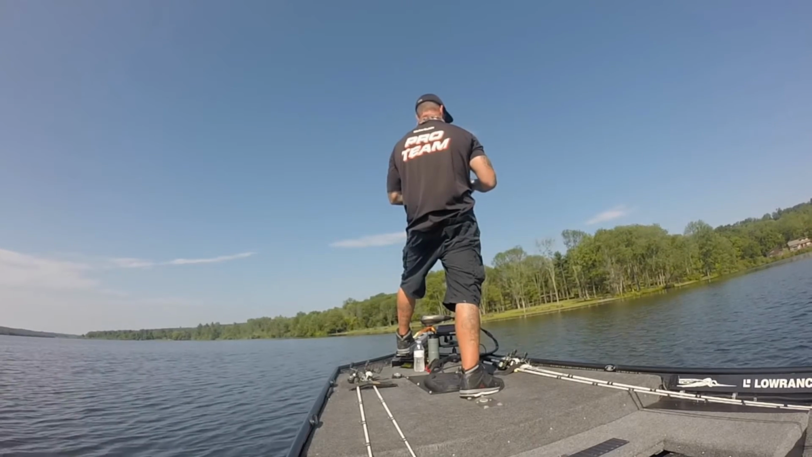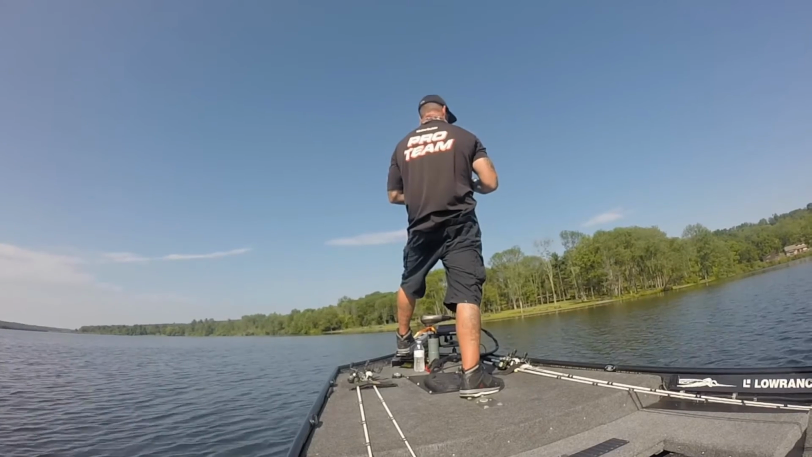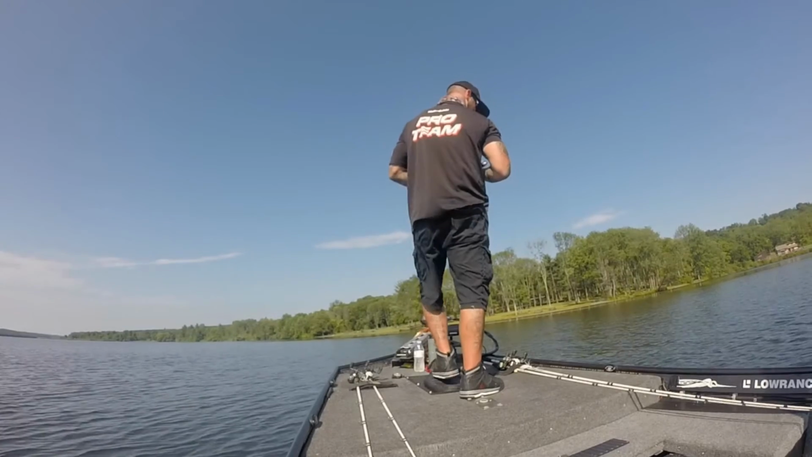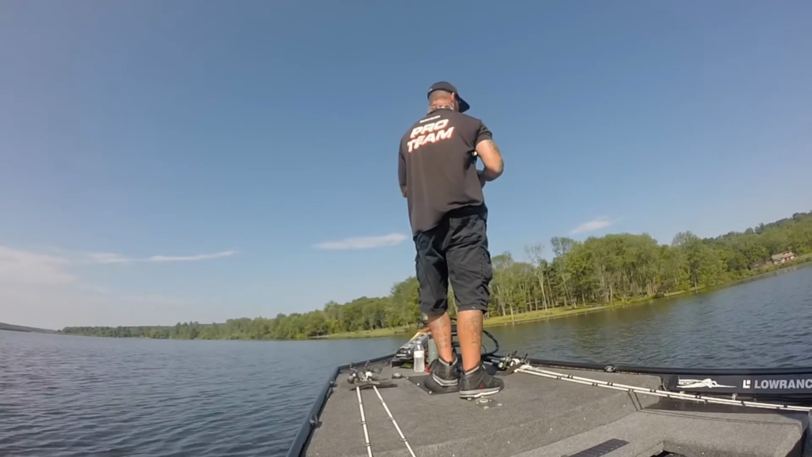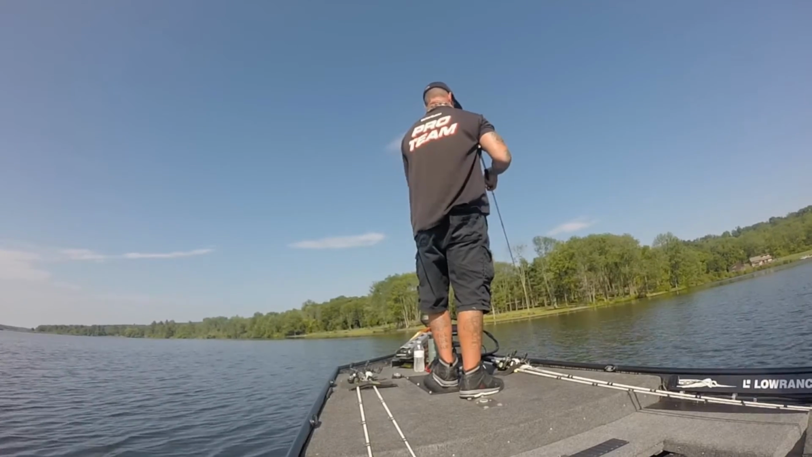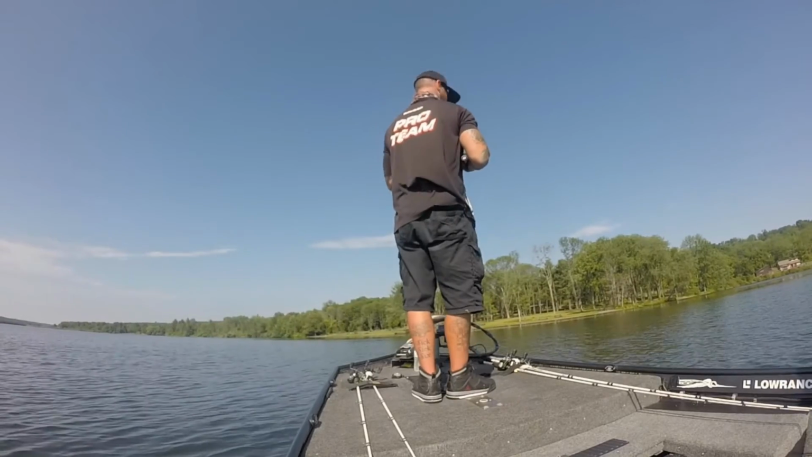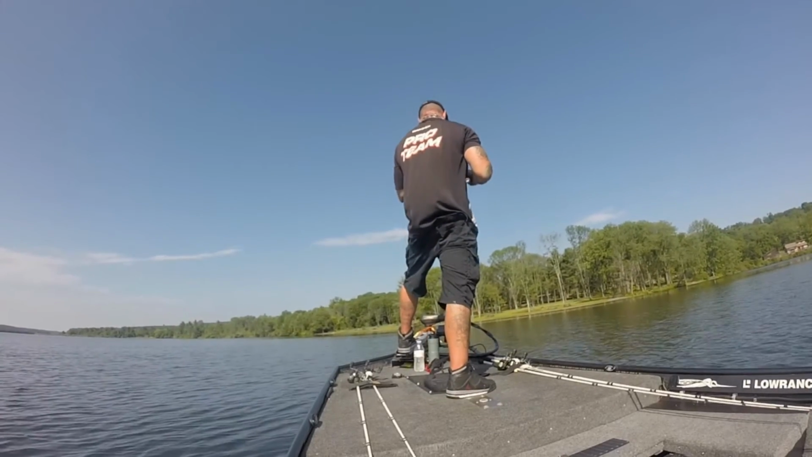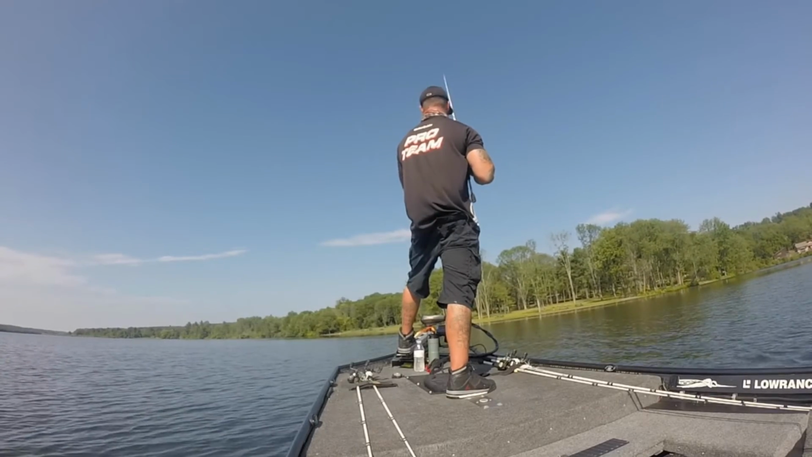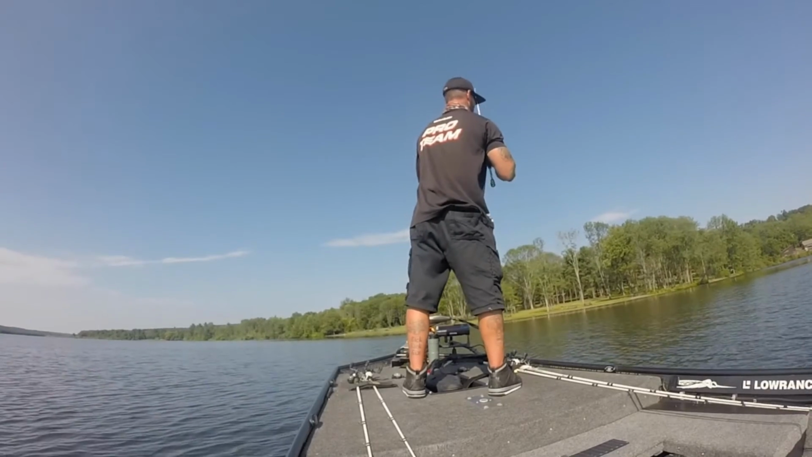I fished it for like 20 minutes before I realized which angle I had to hit them at. So make sure when you make a cast, you're paying attention to the angle at which you came across it. If you get bit on a certain angle, you want to duplicate that angle. There have been times where I would come across different angles and not get bit, and then all of a sudden you come across at that right angle and they just crush it. So you definitely want to pay big attention to the angle at which you cast.